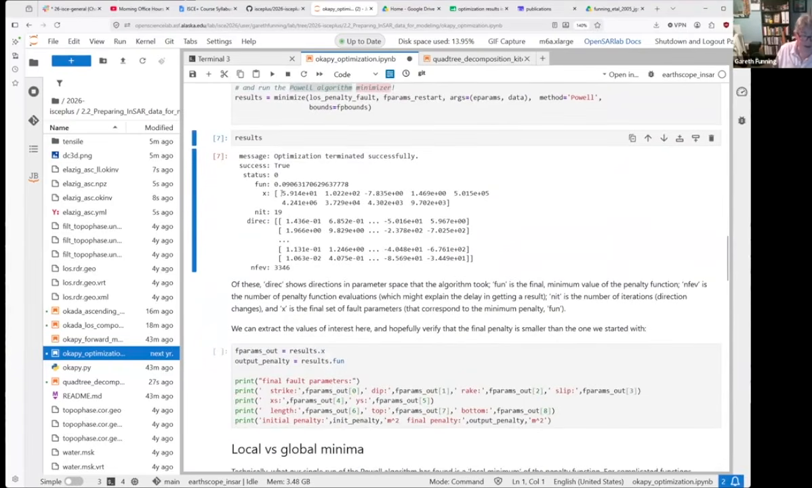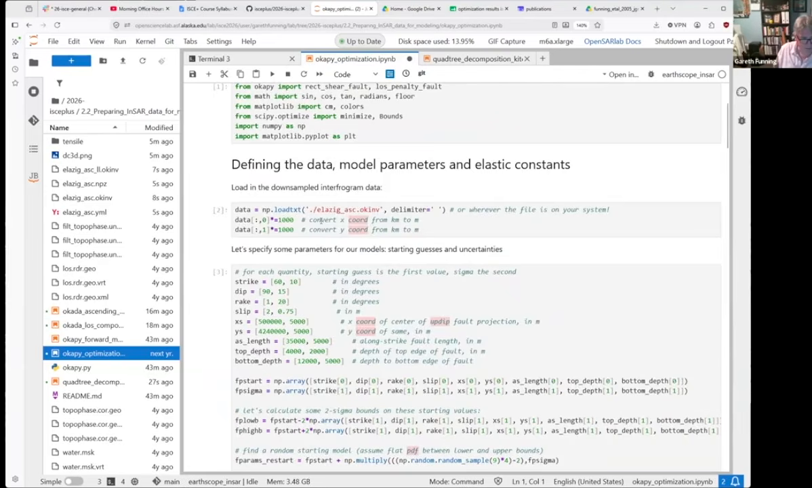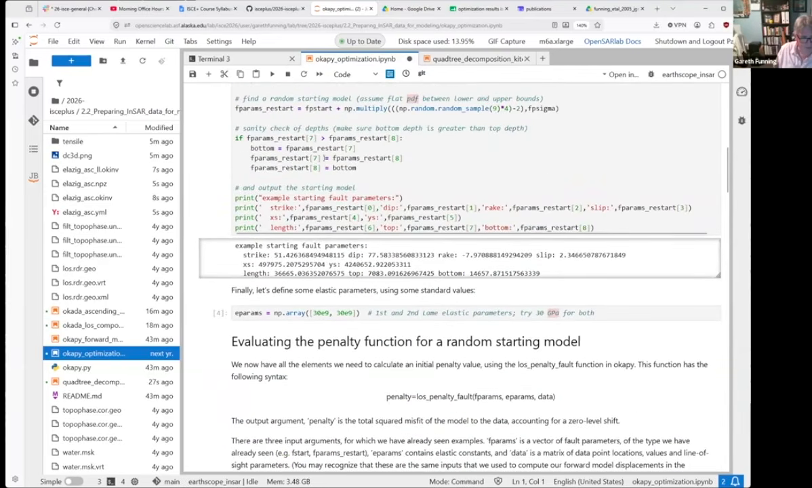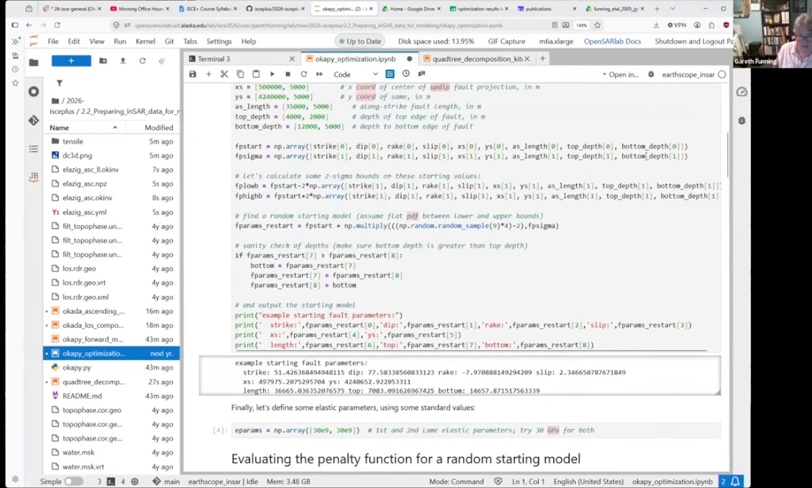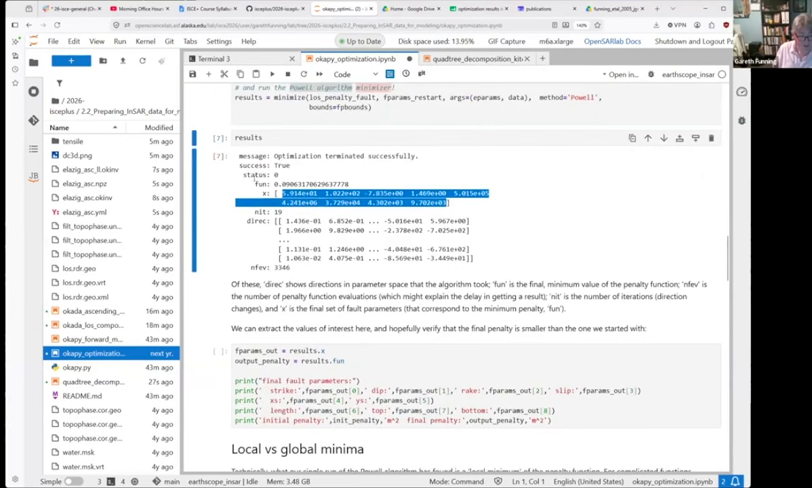It's fit slightly better. These parameters here are the ones in this string of numbers that I made somewhere up here. I put them all in this string, so they're in this order: strike, dip, rake, slip, x, y, length, top and bottom. That's what these numbers represent. It changed direction 19 times, and it ran the Okada calculation 3,346 times. So it's not a very computationally efficient model, but because it's analytical and it's fast, it ran pretty quickly.